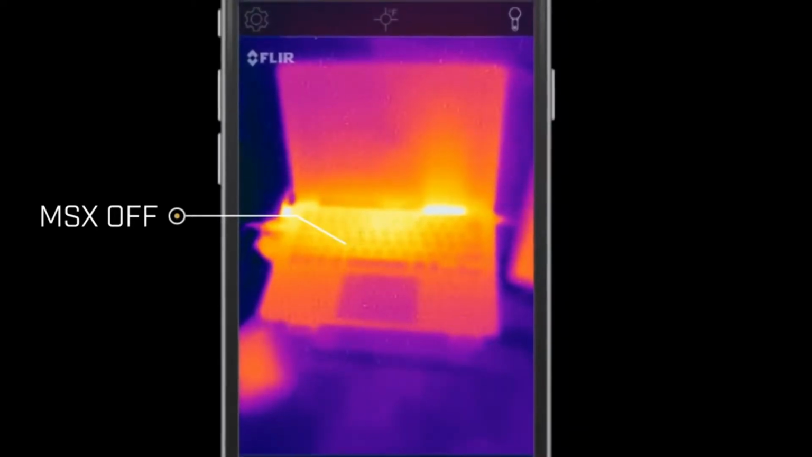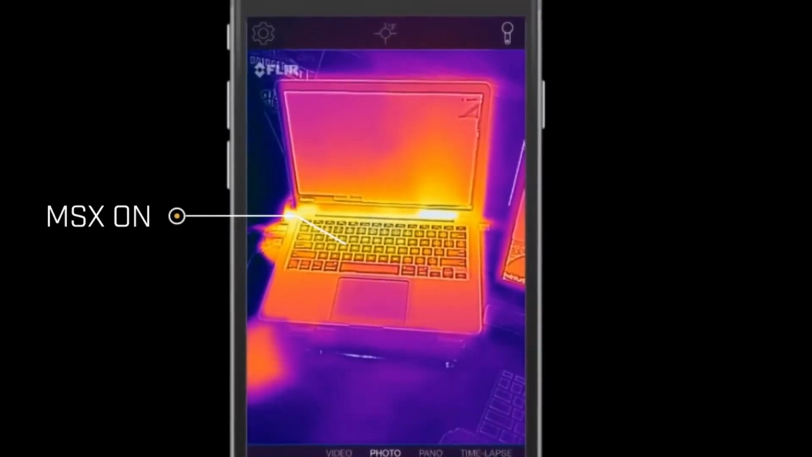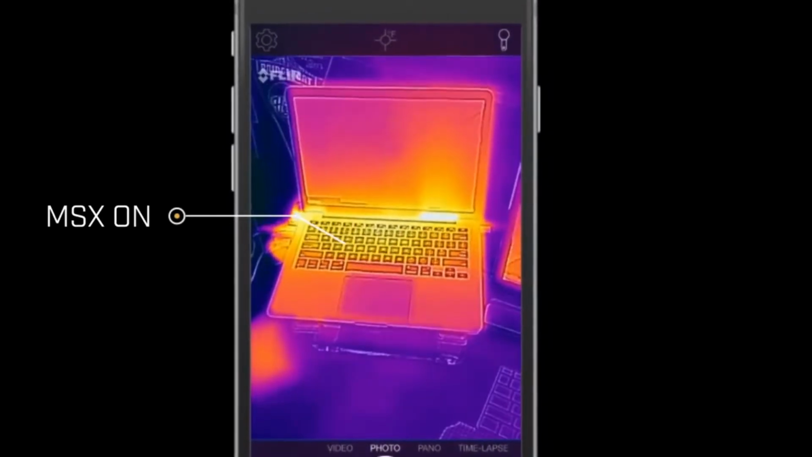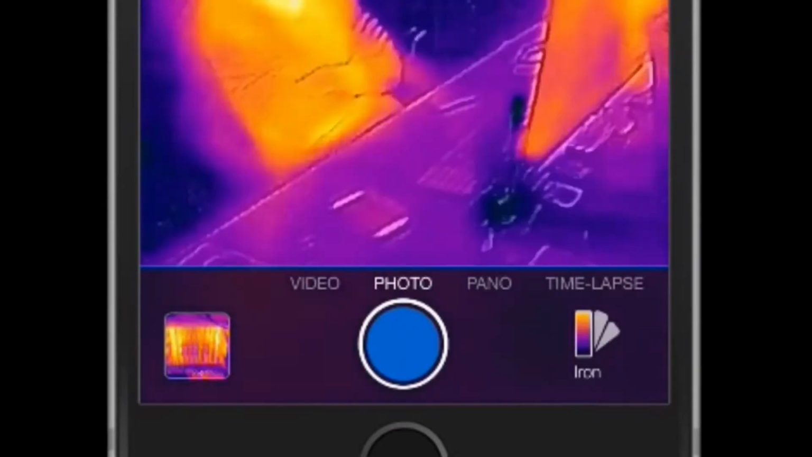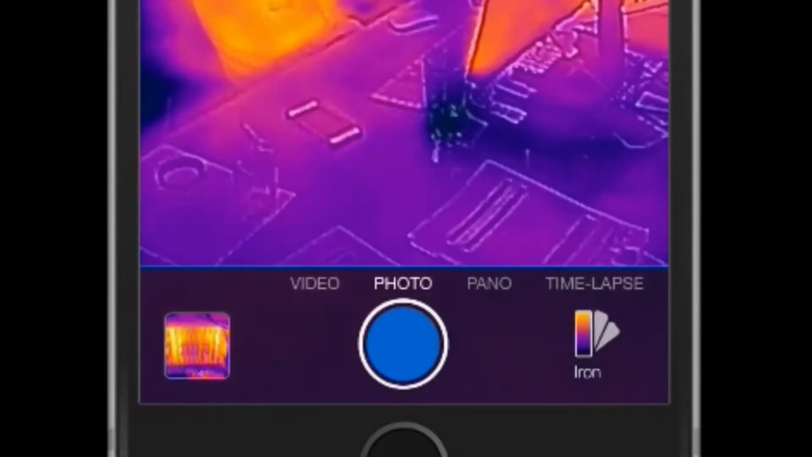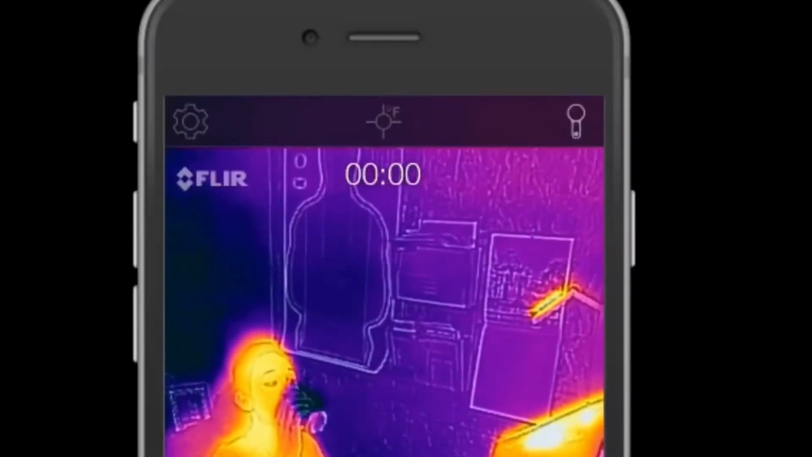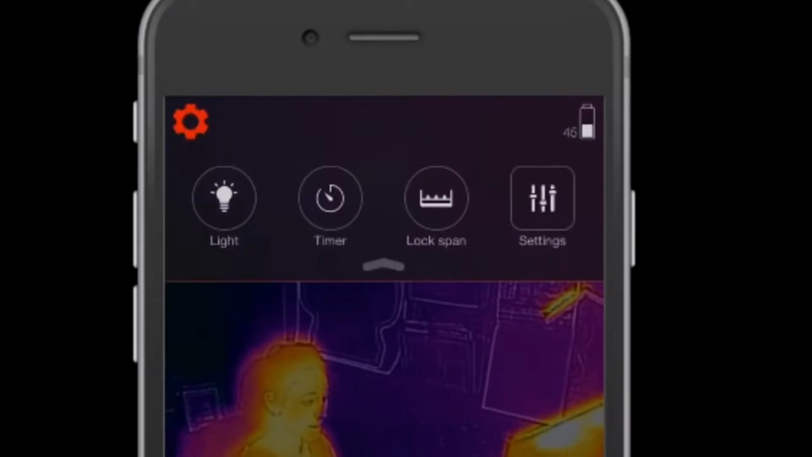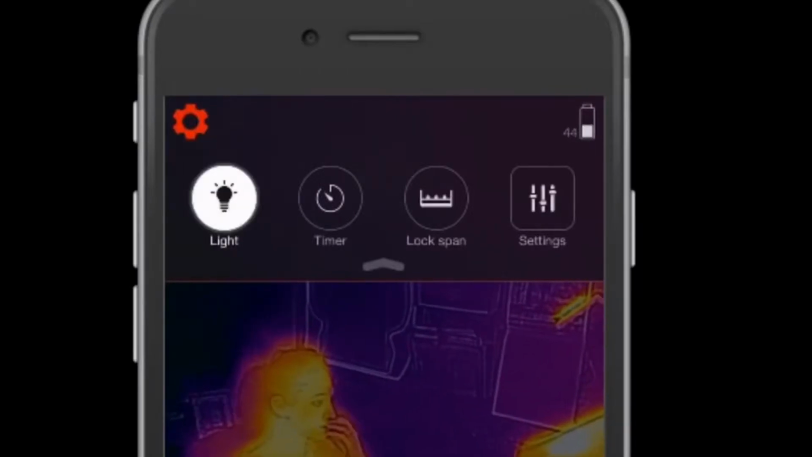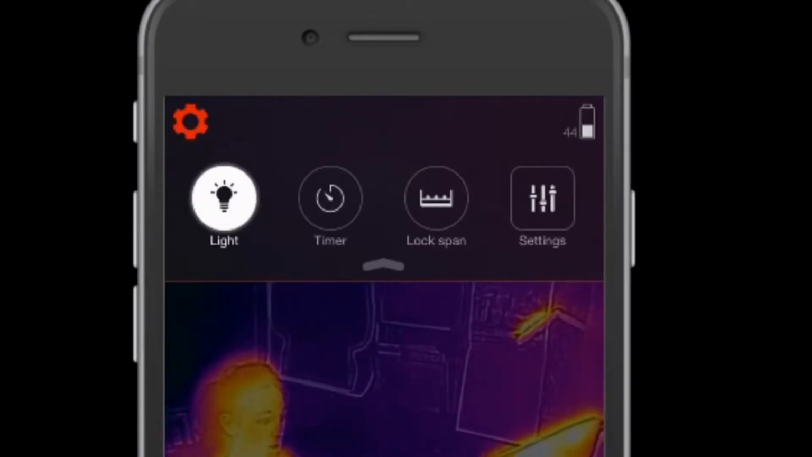Keep in mind, MSX requires light to work and should be at least 1 meter away from the object you're looking at for optimal alignment. At the bottom of the screen, you'll find the ability to snap an image. Or, if you'd like, slide the switch to the video setting and start capturing video. Tap on the icon in the upper left for further settings and functions, such as turning on your camera's flashlight to increase MSX functionality in low light situations.